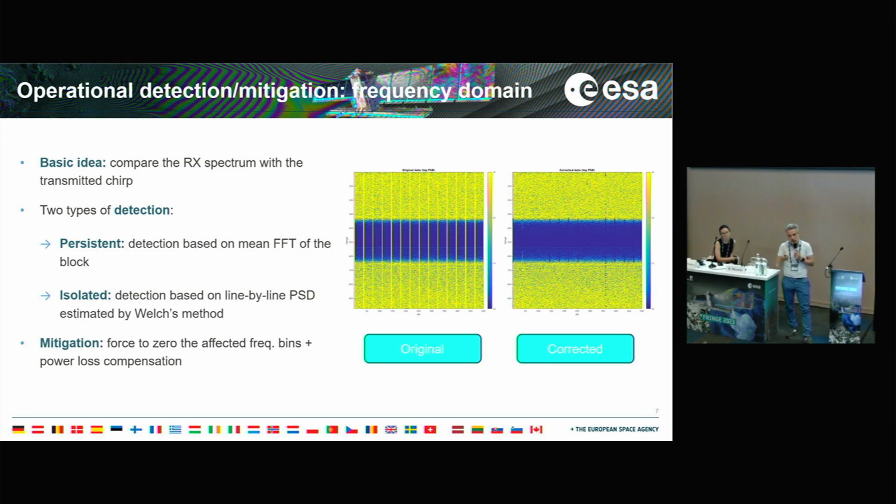A future evolution of this step could be also to use, instead of this ideal reference, the replica reconstructed from the internal calibration signals of the Sentinel-1. We look for both persistent RFIs, as we call them, if they appear over several lines in our data, or isolated ones, that appear only in isolated lines.